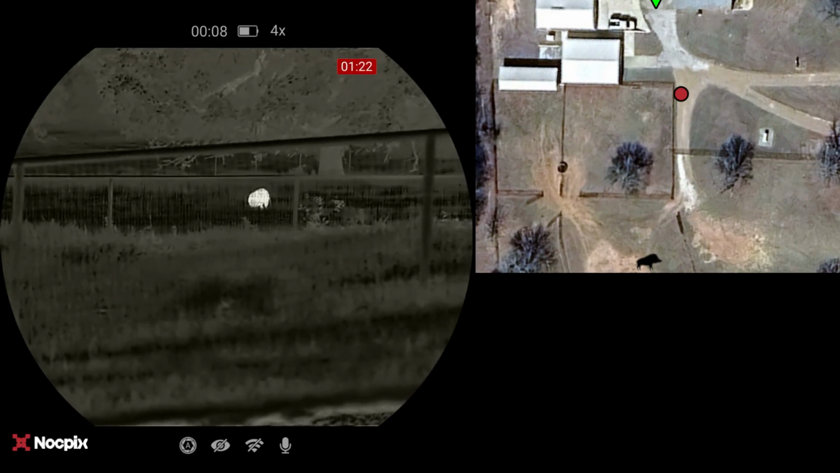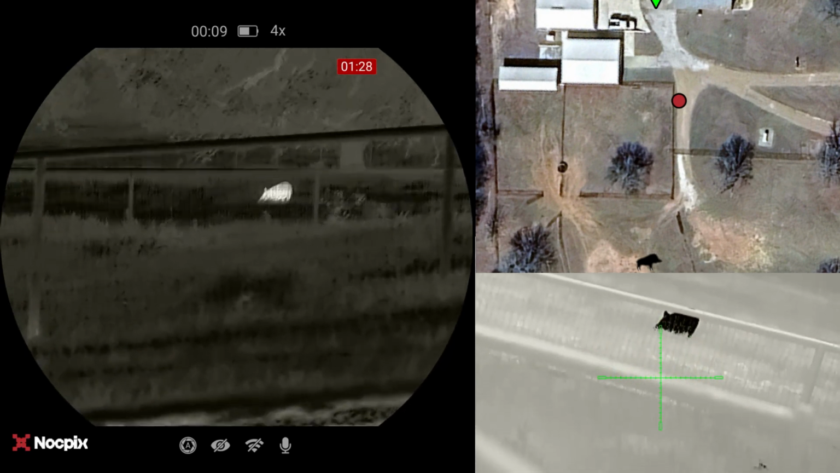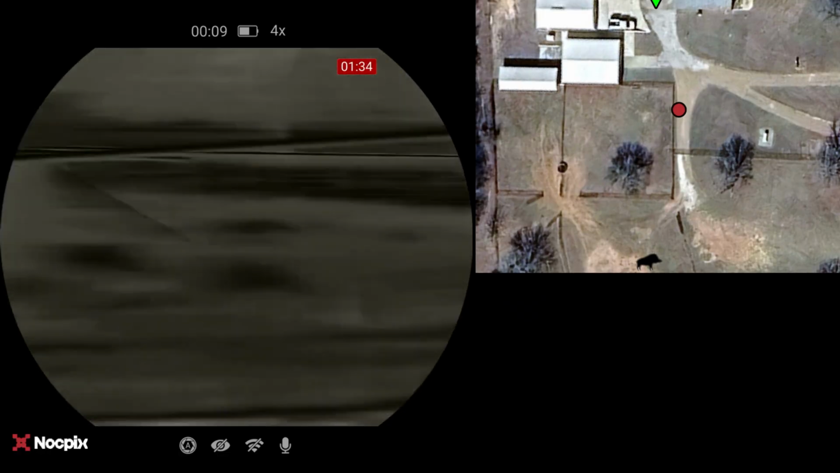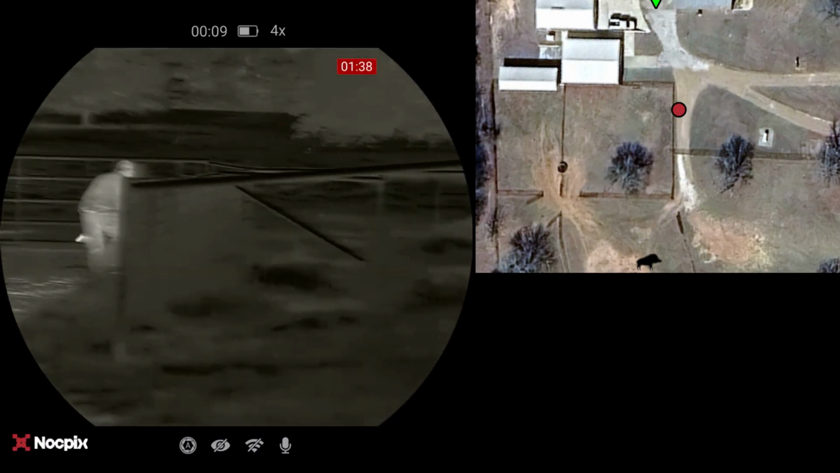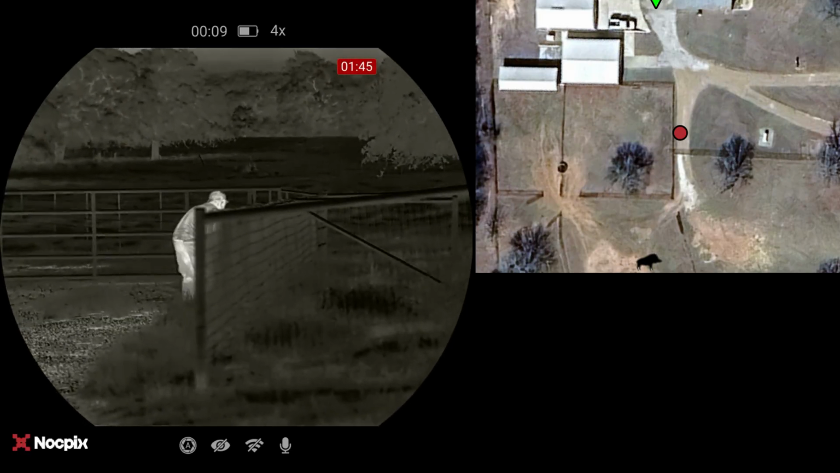And so he's trying to work his way around through the fencing in order to find that perfect shot. So he is going through working all of the angles, and I already have a pretty good idea of what's going on, but I can't yell to him to tell him what I think he should be doing. And he's going through the process beautifully.